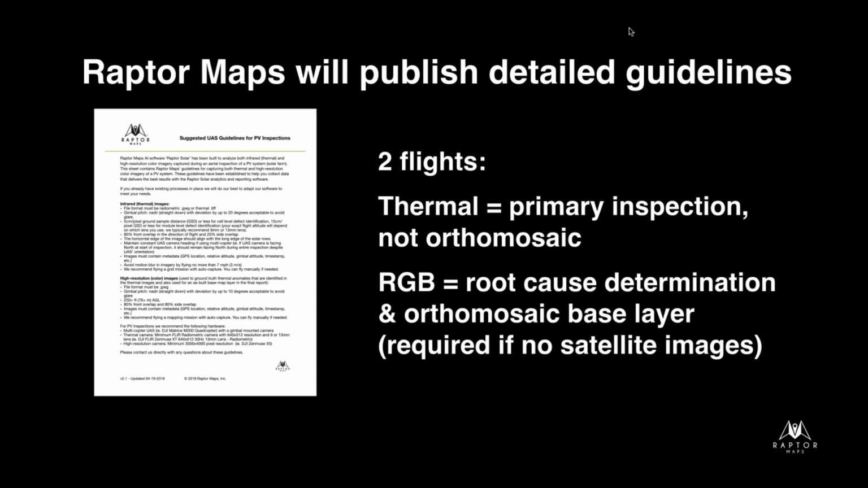But what we also do say is, if you already have existing processes in place, or there are certain data products that your clients are asking for that may be outside the norm, this does happen, just shoot us an email, info@raptormaps.com. We're happy to help you out.